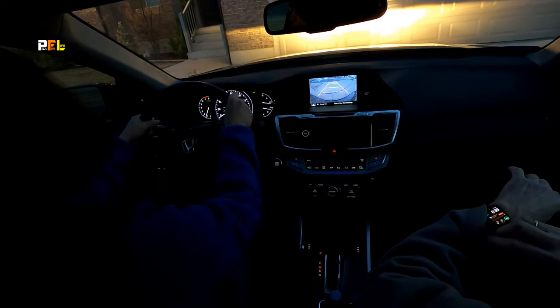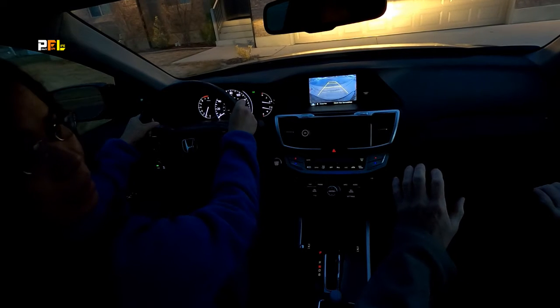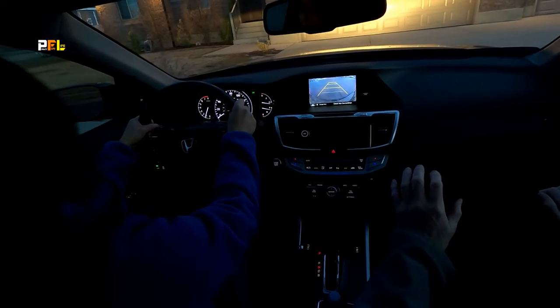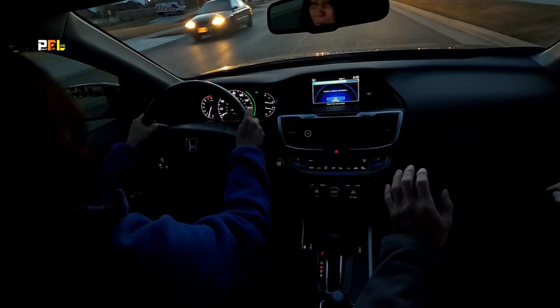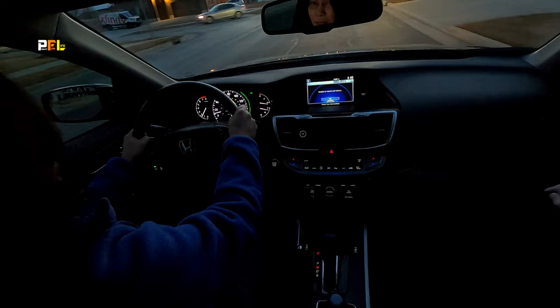Let's see. This is where I start my marathon of biking. I start right here, we're in the right, and go down the sidewalk. Got to turn the wheel, you know. Got to go faster than two. Just not.